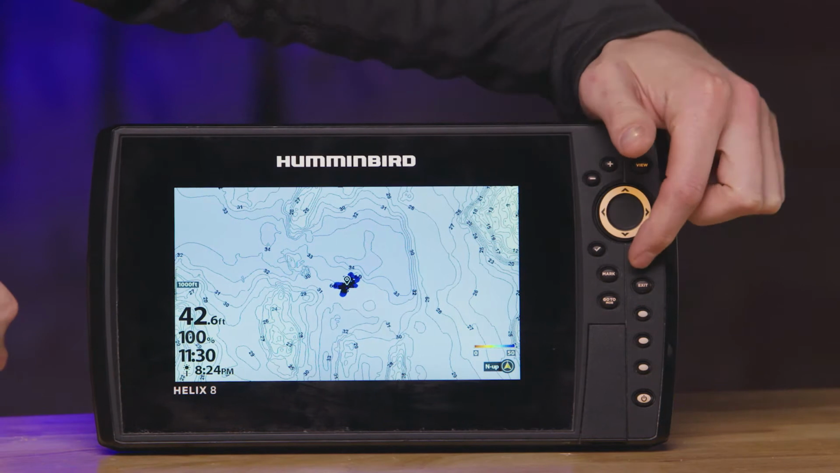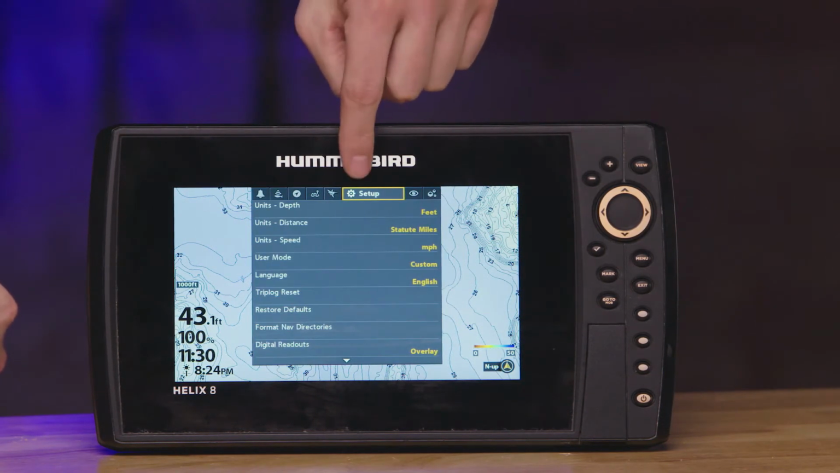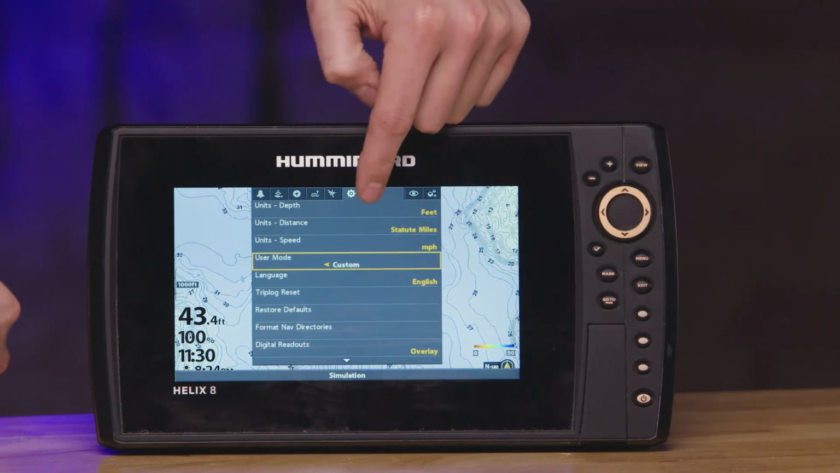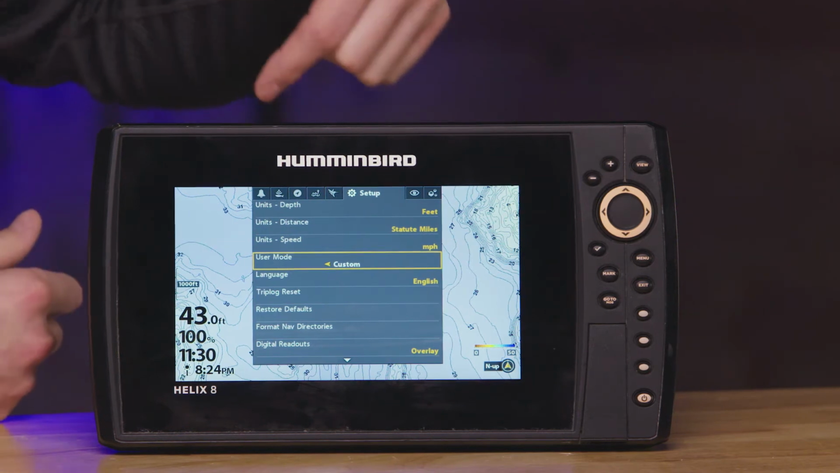So what we'll start with first is going to be the shallow water highlight. The shallow water highlight can be utilized by clicking the menu button 2 times, and you'll go into your setup window here, and then ideally what you want to be in is custom mode. Custom mode is going to unlock a whole bunch of different options as far as screens and as far as customization with your depths. So make sure you're in custom mode.